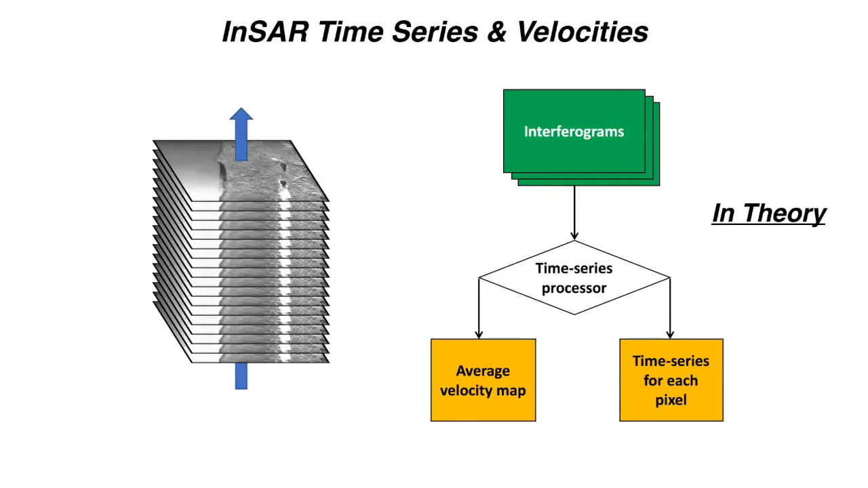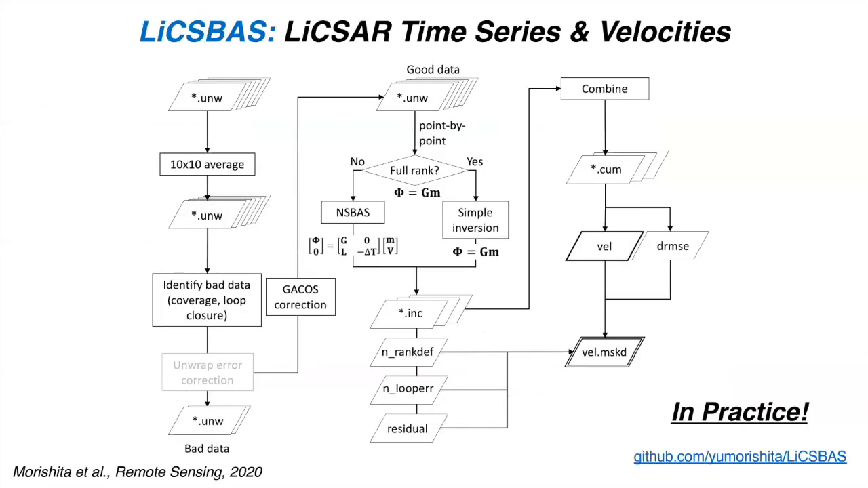In order to measure time series and velocities and ultimately strain rates at high resolution, you need to take a stack of interferograms. Essentially, in theory, it looks like this. You have your interferograms, you put these through a time series processor, and out comes an average velocity and time series for each pixel. In practice, it looks something a little bit more complicated. Fortunately, Morishita-san developed something called LiCSBAS recently, which is the LiCSAR time series and velocity analysis routine. You can see more details about LiCSBAS in a recent publication in Remote Sensing.